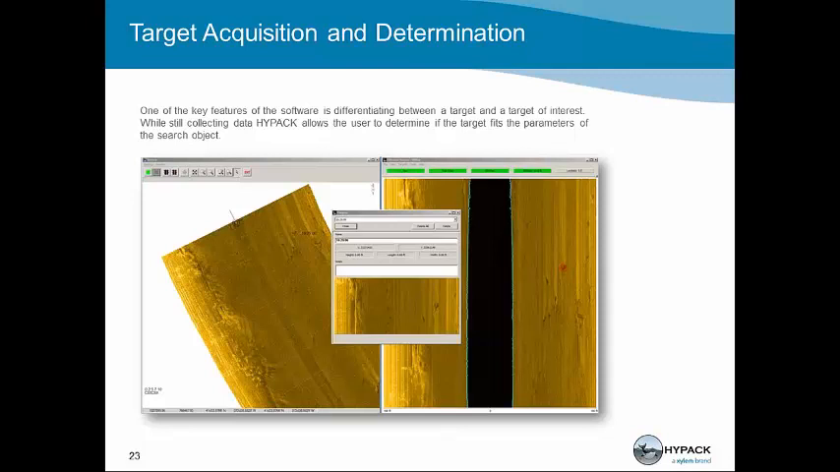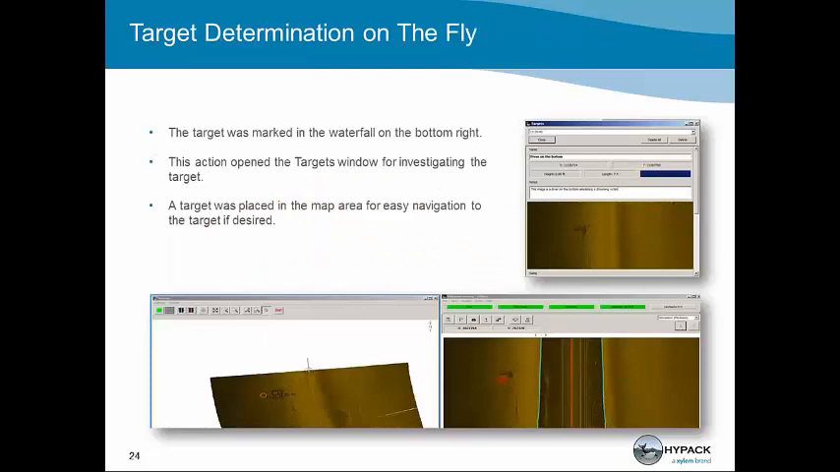In the waterfall to the right, you'll see a red bullseye where I double-clicked on a target that I wanted to mark and investigate. As I mark that target, the target window that you see in the middle of the screen pops up and allows me to do length measurements, width measurements, height measurements. I can type notes, I can rename the target, or I can determine that this is not a target of interest and I can delete it. If I close the window without deleting the target, it gets stored in an SQL database. So, target determination on the fly.